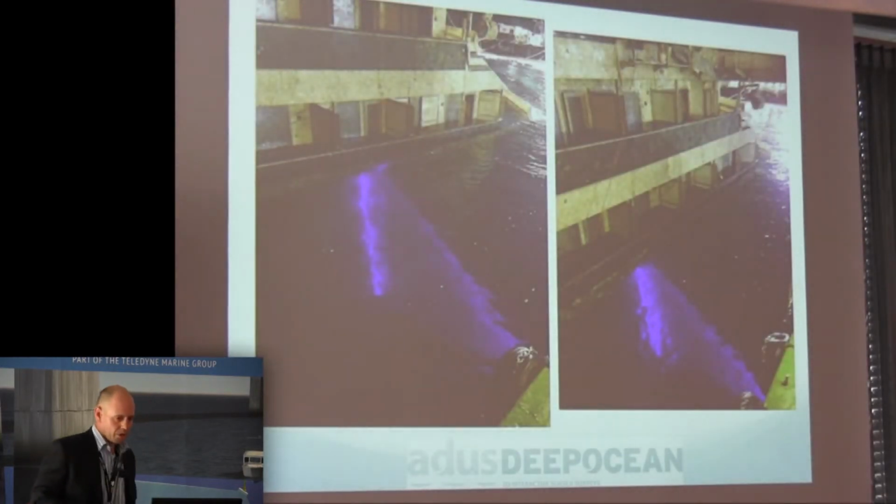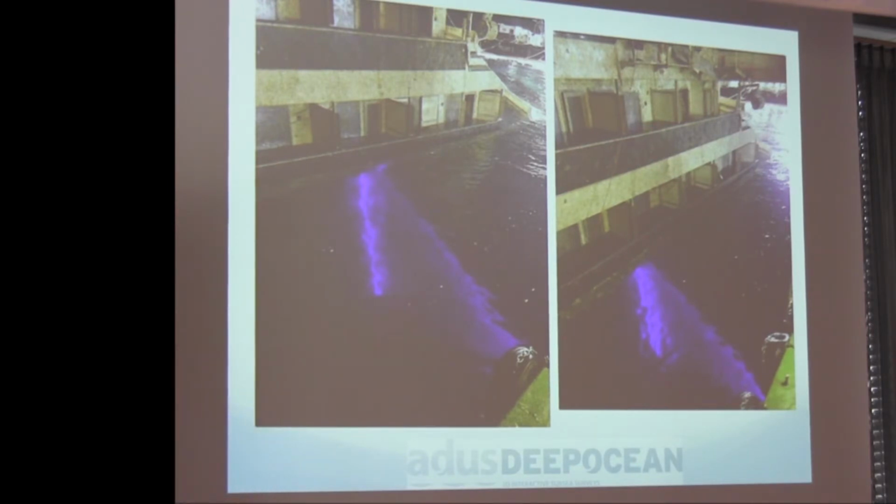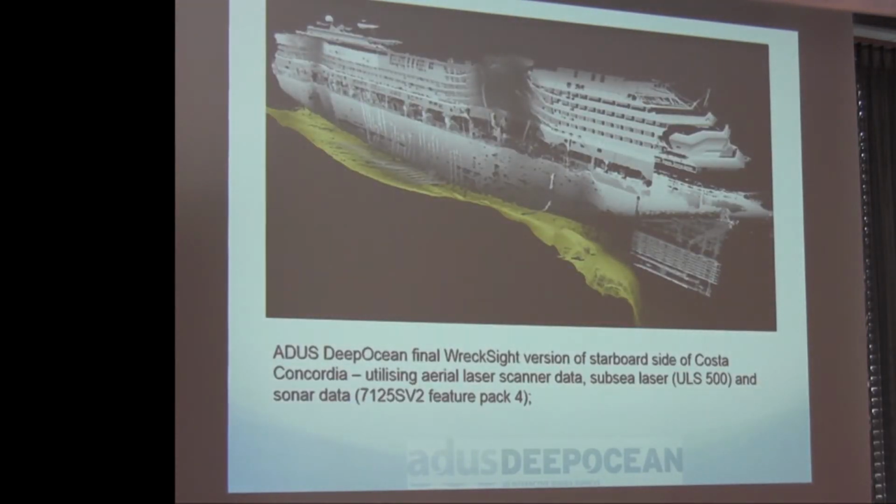Okay, so here we are using the laser. Basically we split the wreck into three. We had the top sides that we surveyed with the in-air laser, then we did this mid-section with the in-water subsea laser, and then we surveyed the rest of the hull with the 7125. Right, and produced this image here. This gives you an idea of all the data put together. So you can see this is the power buckling wires here. This is where the ship has been resting on the rocks, and this is part of the sponsons that were attached on the port side.